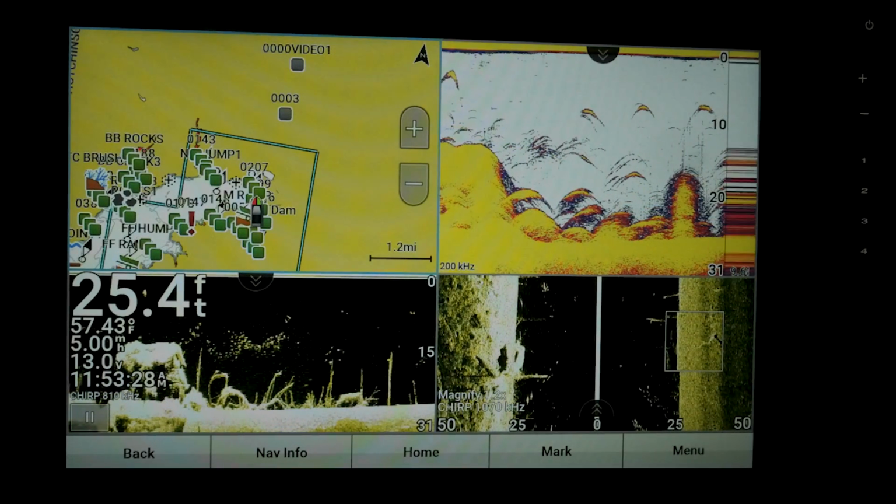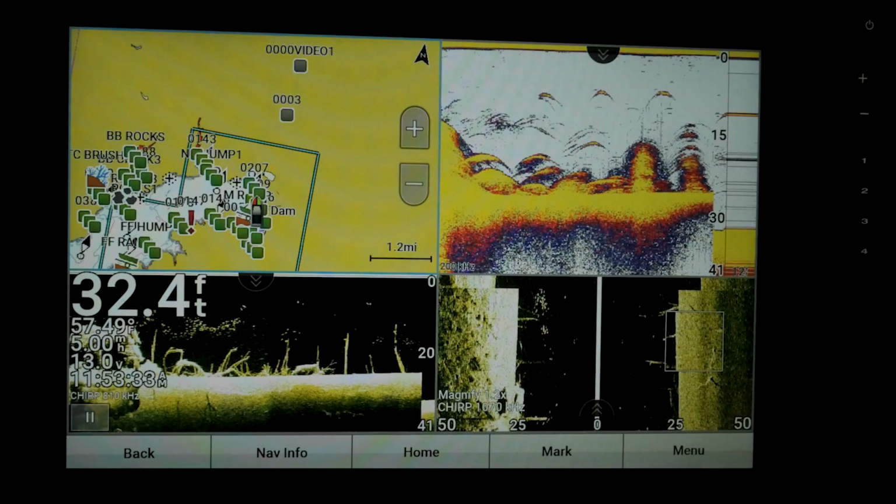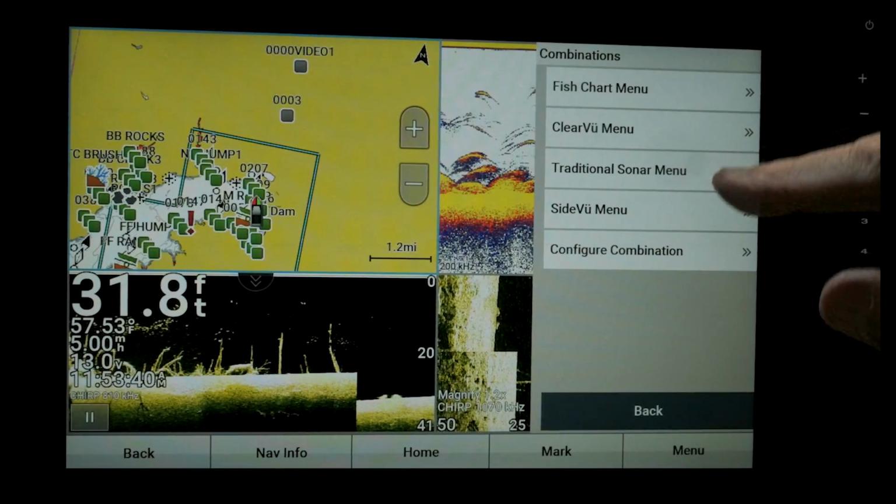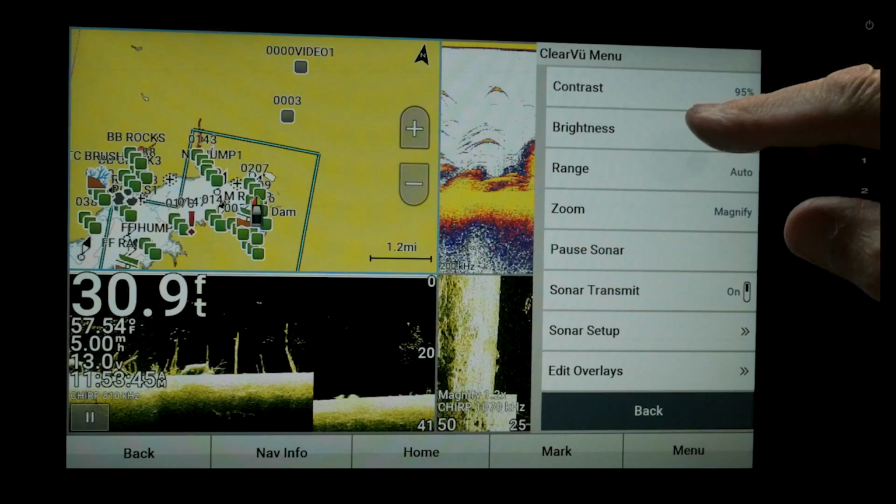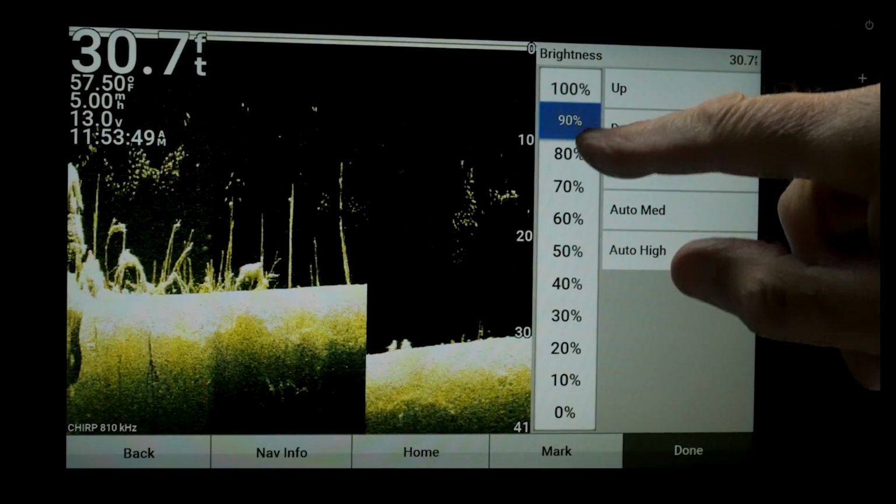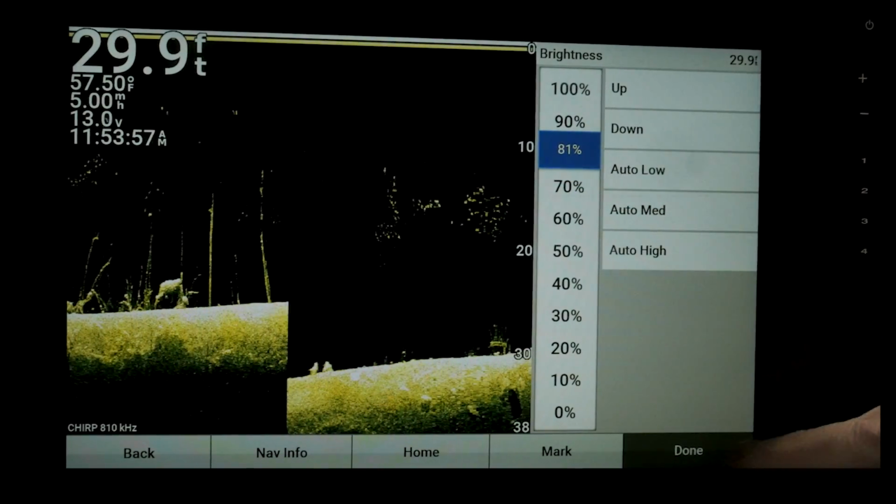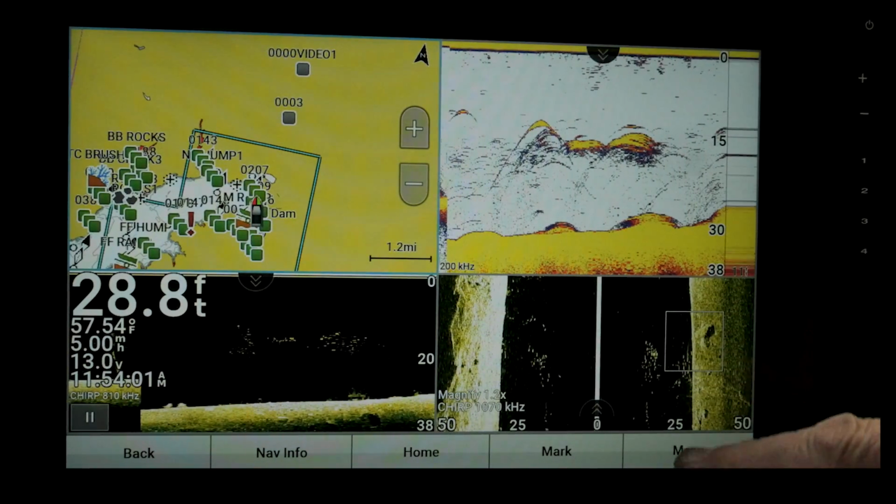Now if we want to adjust any one of these screens, like say over here, you can tell on my clear view that my brightness is up a little bit too high. We can go to menu and clear view menu, and you can see all of your menus are listed there. And let's go ahead and adjust that brightness a little bit. Okay. Because remember, your brightness is always going to revert back to auto.